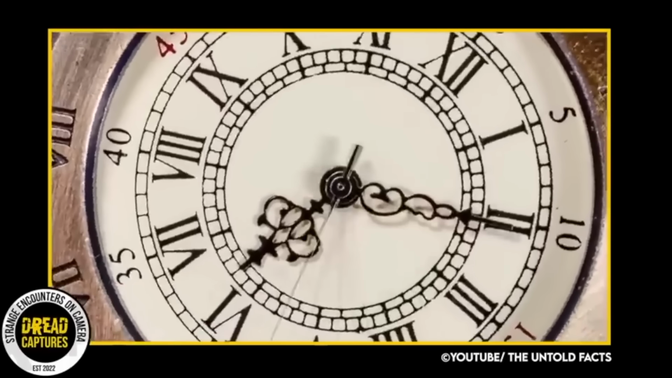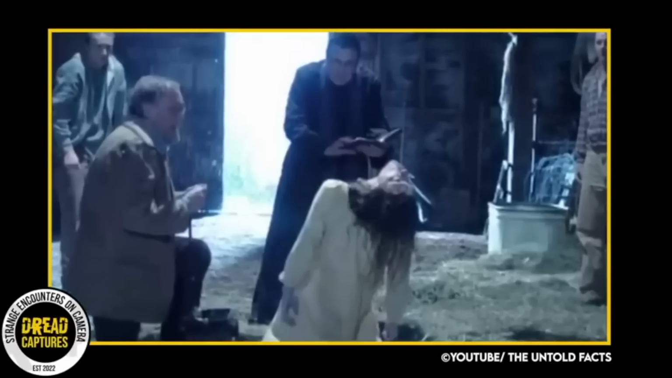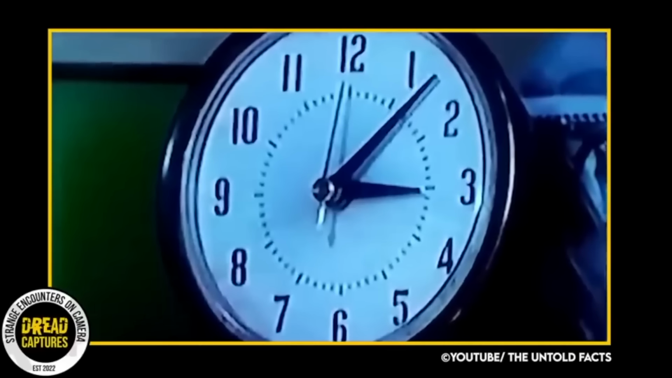The timing of this bizarre appearance is also noteworthy. 3:33 a.m., often referred to as the witching hour or devil's hour in folklore, a time historically associated with supernatural events and paranormal activity, wherein witches, demons, and ghosts are thought to be at their most powerful and evil actions are set in motion. Let me know what you guys think about this.